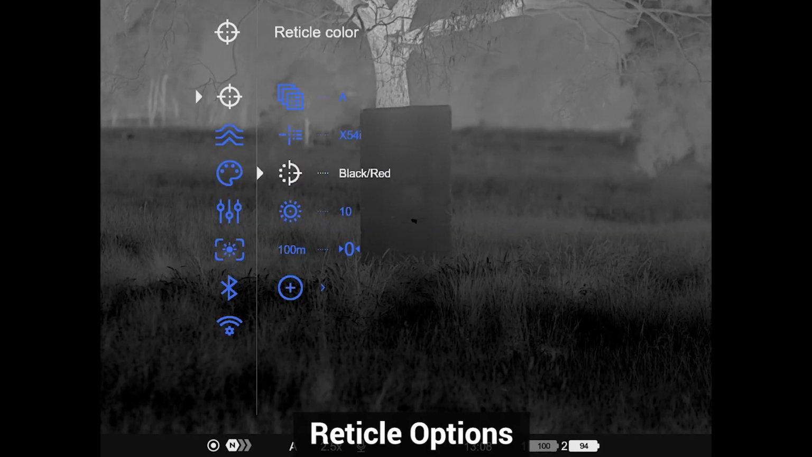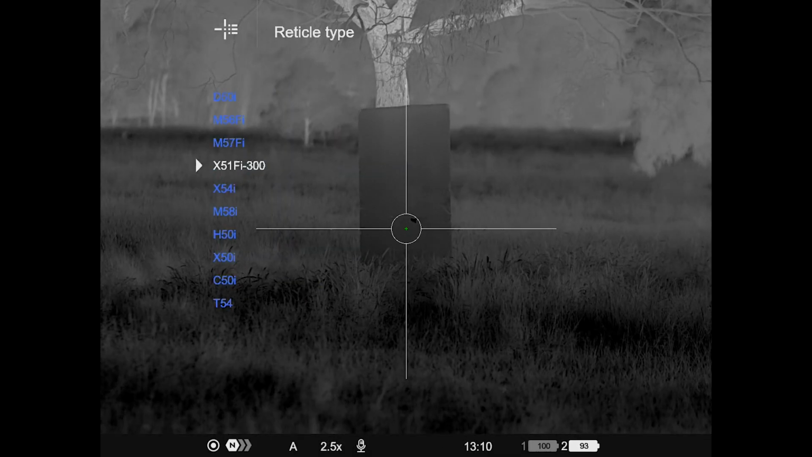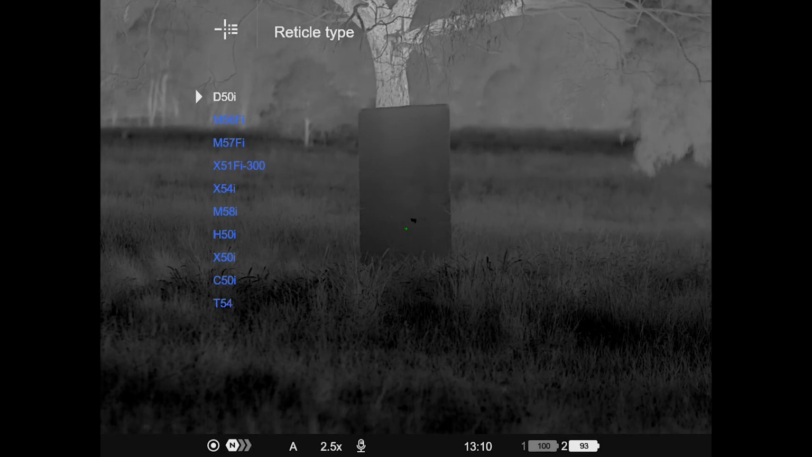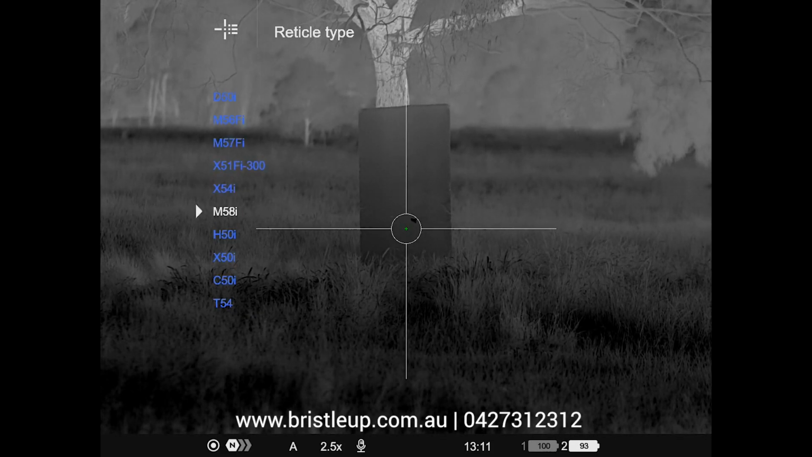So now we're going to take a look at the different reticle options and the colors you can choose. And then we scroll down and we have our reticle type. Alright, now in here we can choose our reticle type. Now we have heaps of different options and I'll show you the color options next. So first up we have a minimalistic option and I'll just continue to scroll through the other options now.